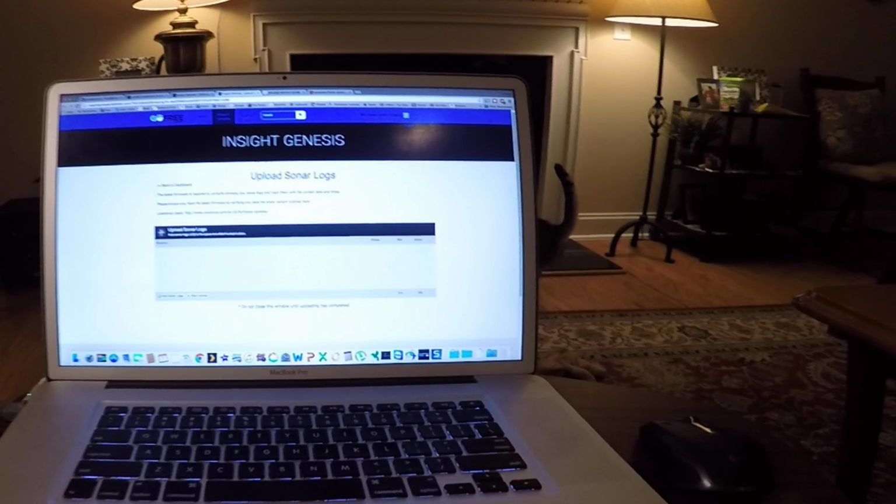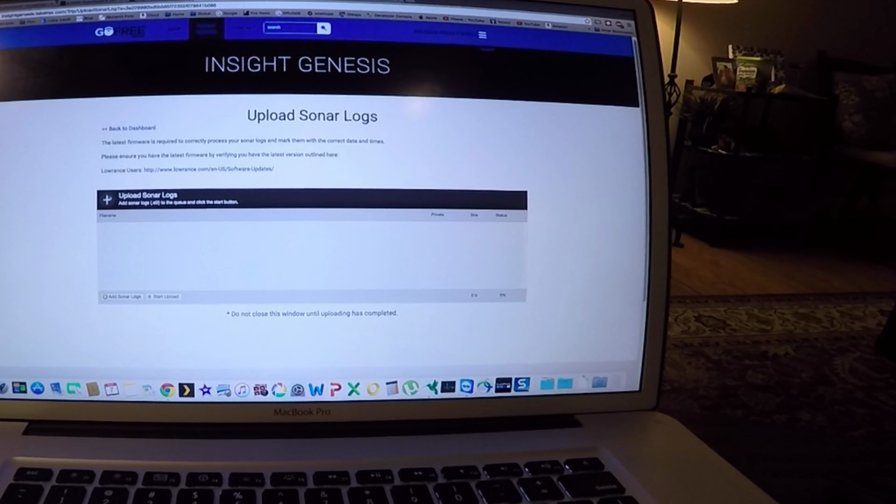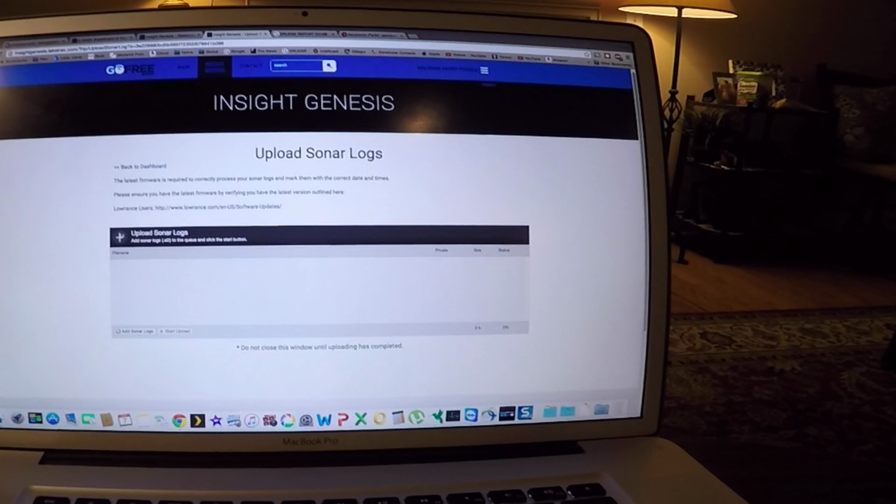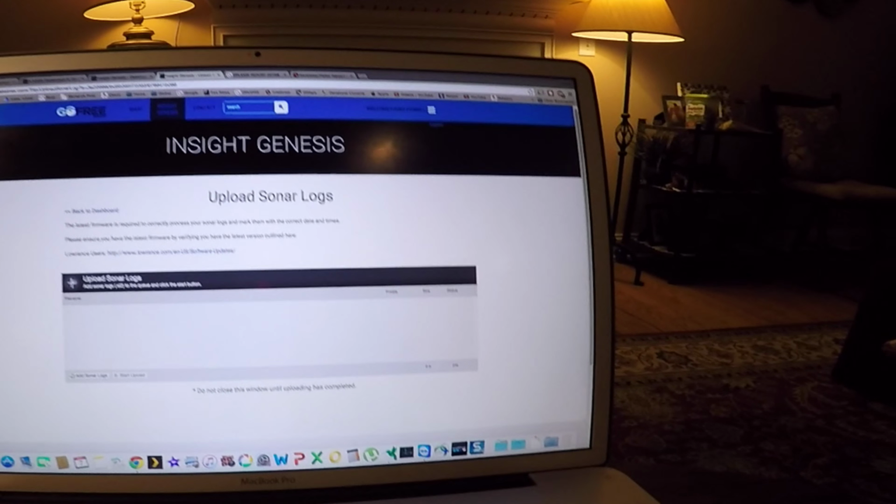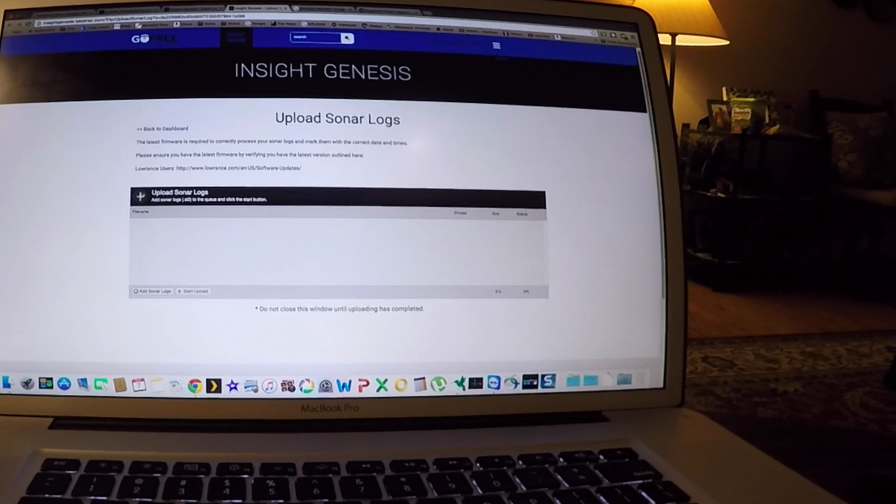And from there, I was able to go through the Insight Genesis page and actually upload the sonar logs on my MacBook. So that was exciting. I didn't have to use a Windows PC. I was able to put them right into the MacBook, and they've uploaded.